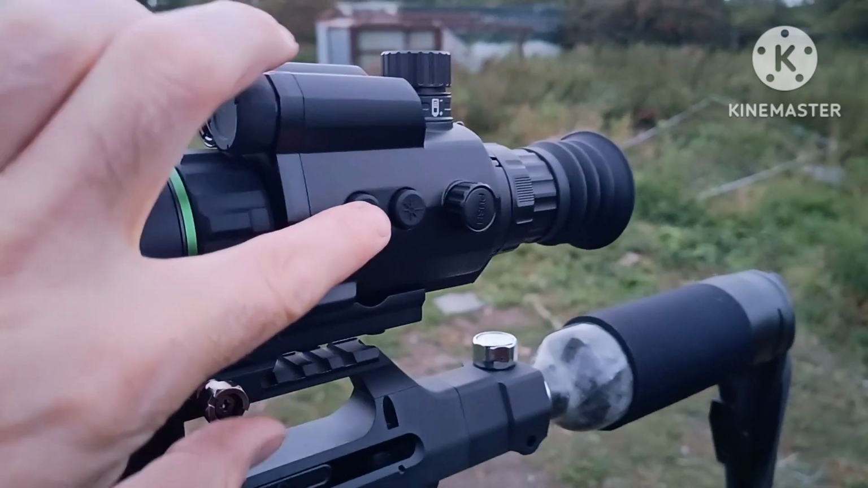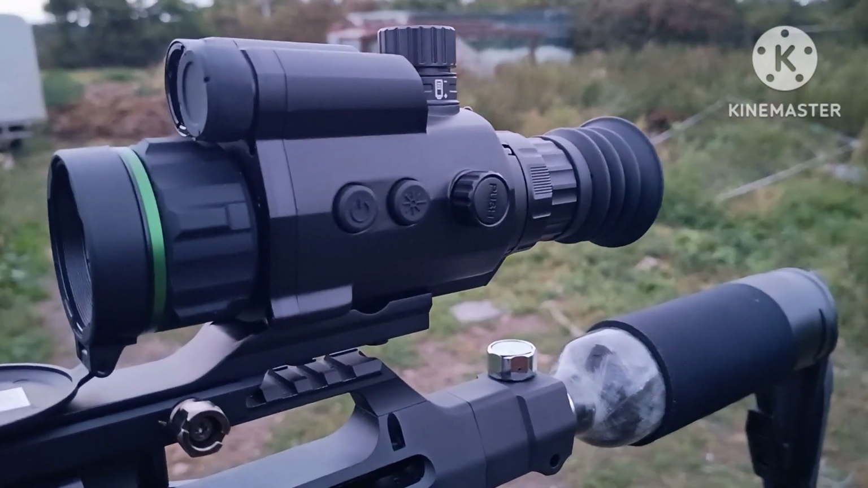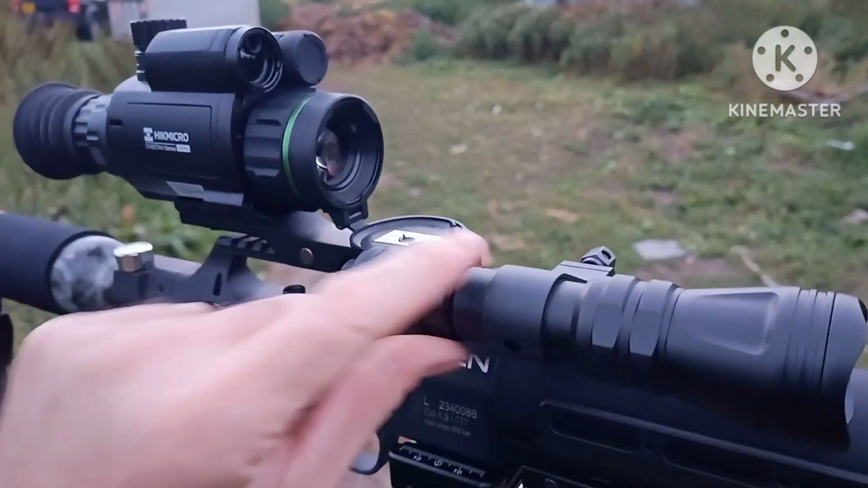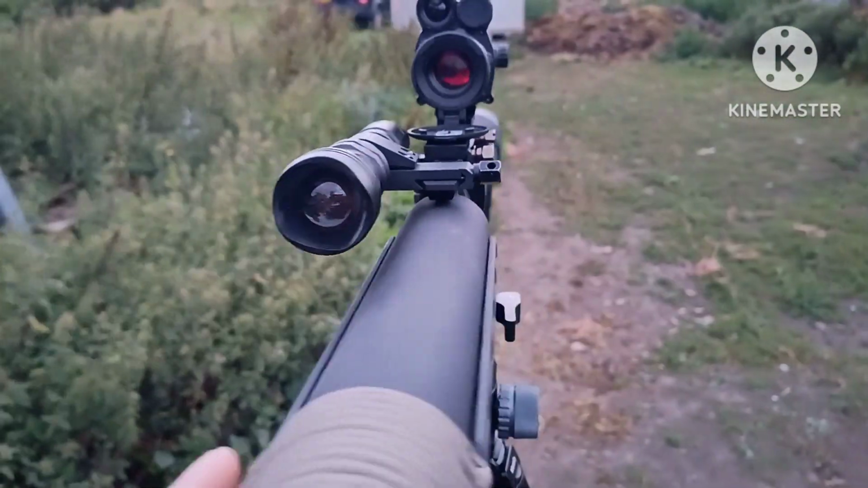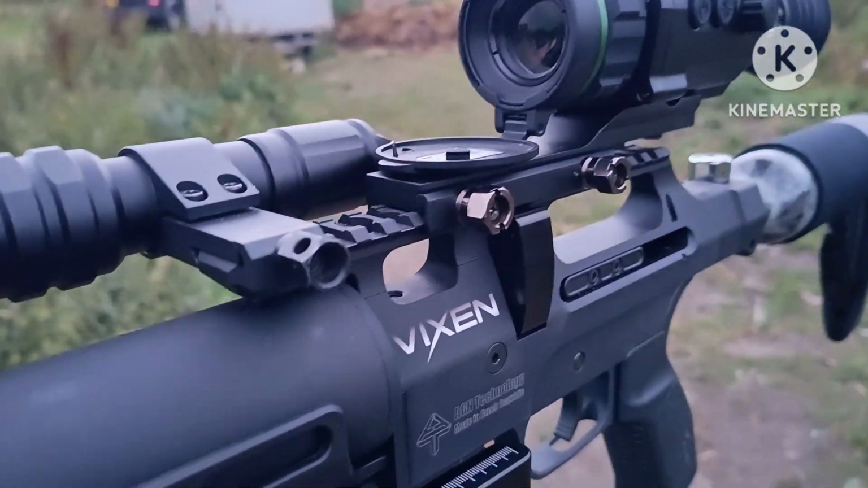So what I've done, I've isolated it. I've turned off the internal infrared. But the image quality is actually very good with that, so don't let that put you off. And what I've done, I've put on my own external IR. So I've got one mounted on the front of the rail. So that should be fine.